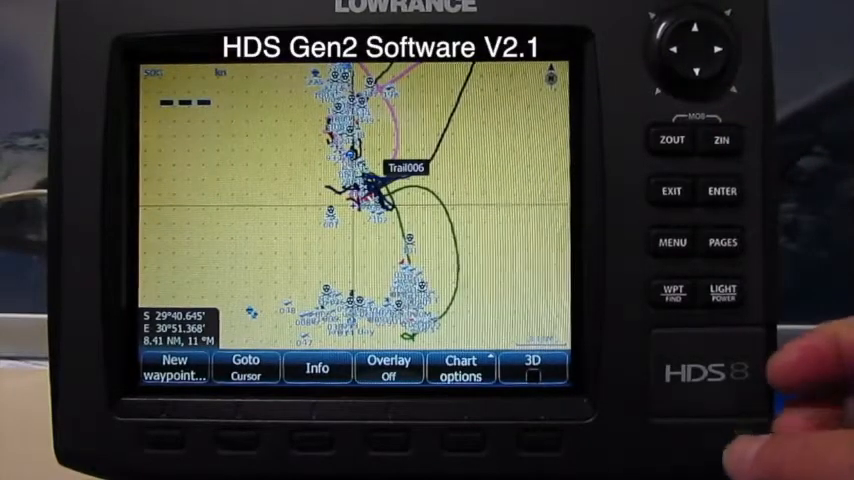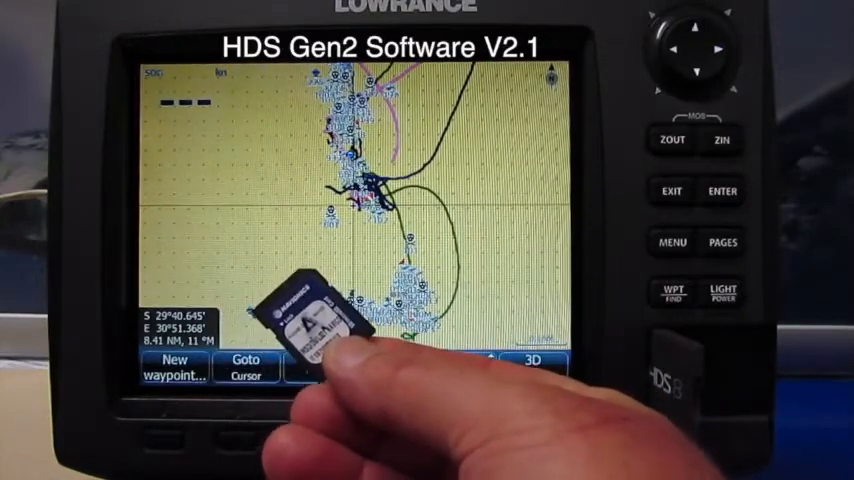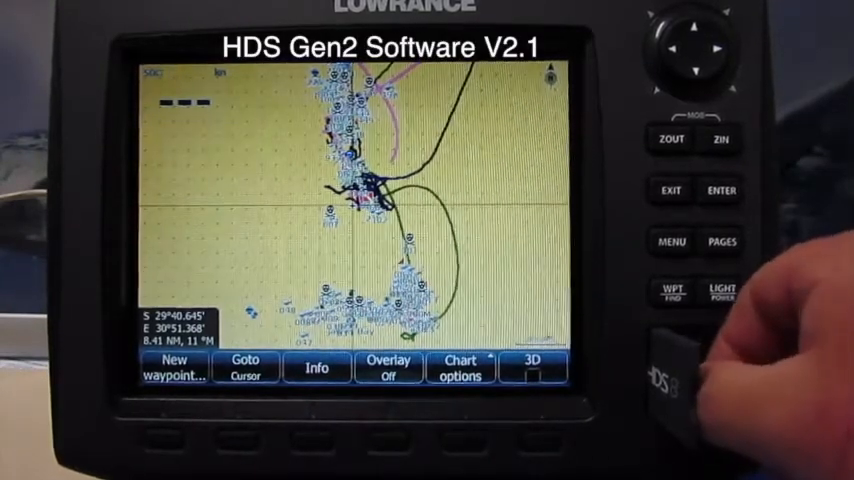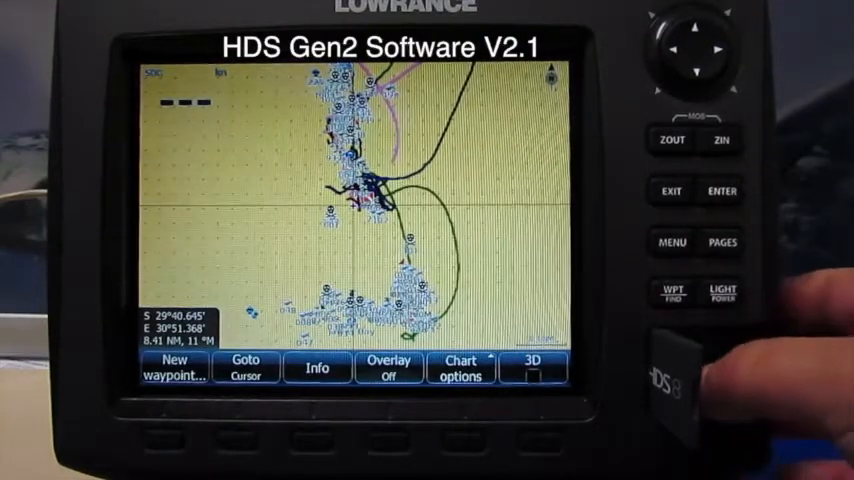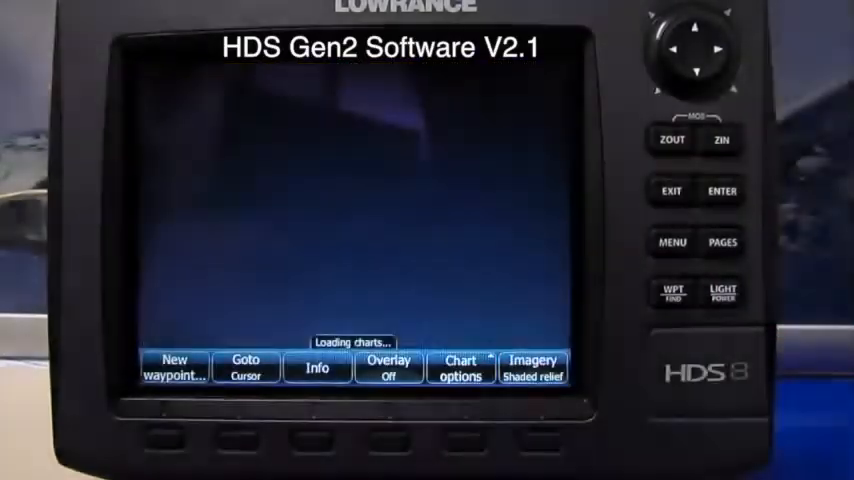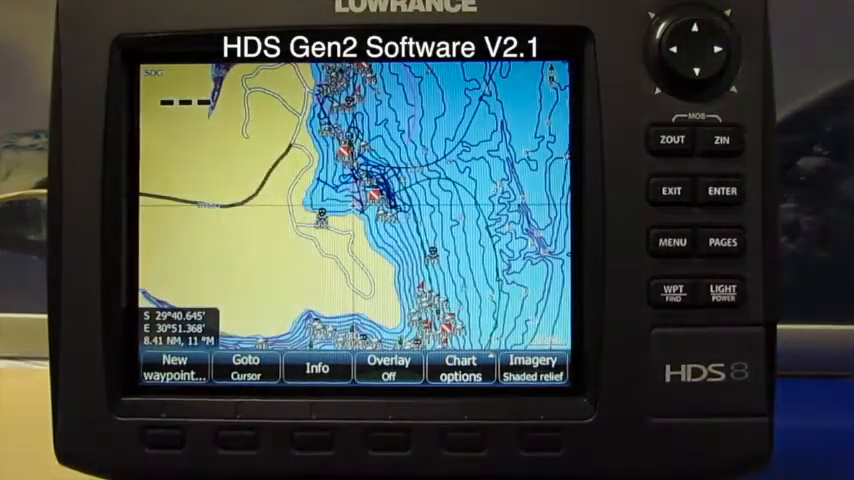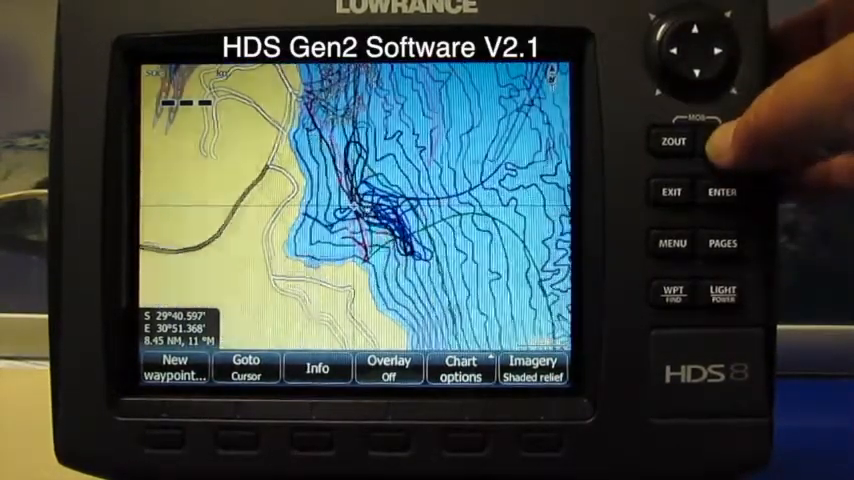Then we're going to take our Lawrence SA charts, same as we did with 1.1, and we're going to load those. Remove the SD card with the waypoints, insert Lawrence South Africa charts, say yes. And it loads perfectly, no problem.